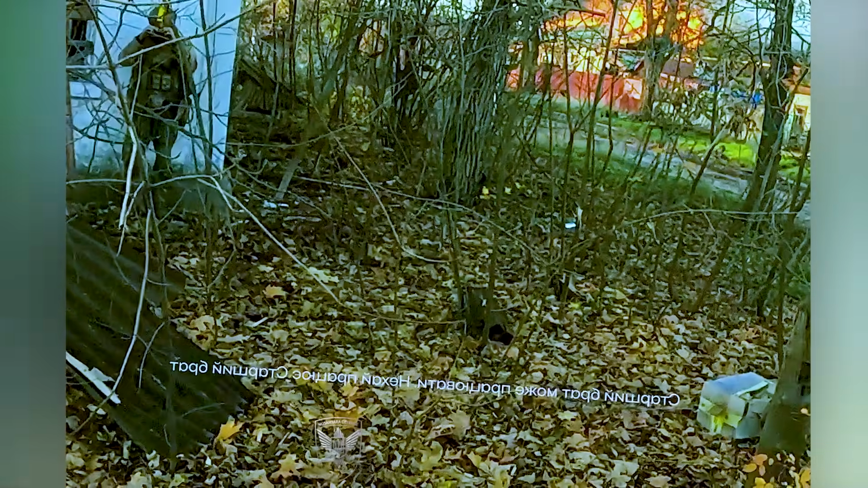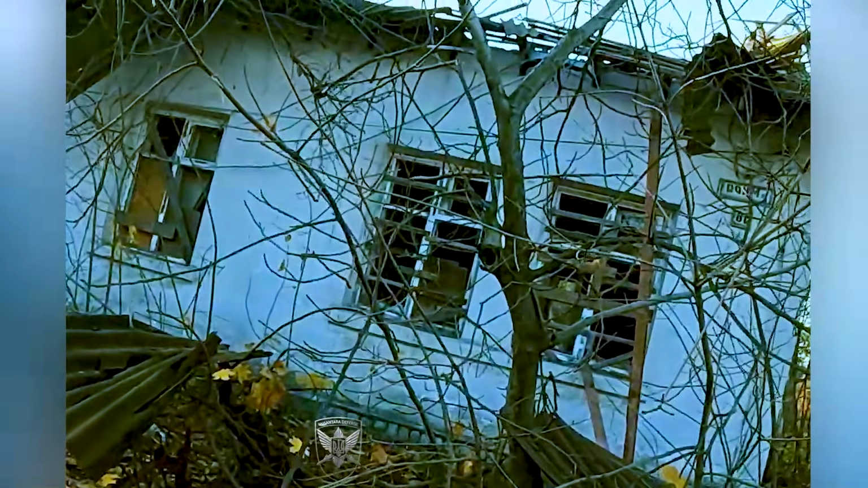The team moves in tight formation, entering the house in a coordinated manner, checking the basement, hallways, stairwells, and even the back rooms. No room is overlooked. No corner is overlooked.